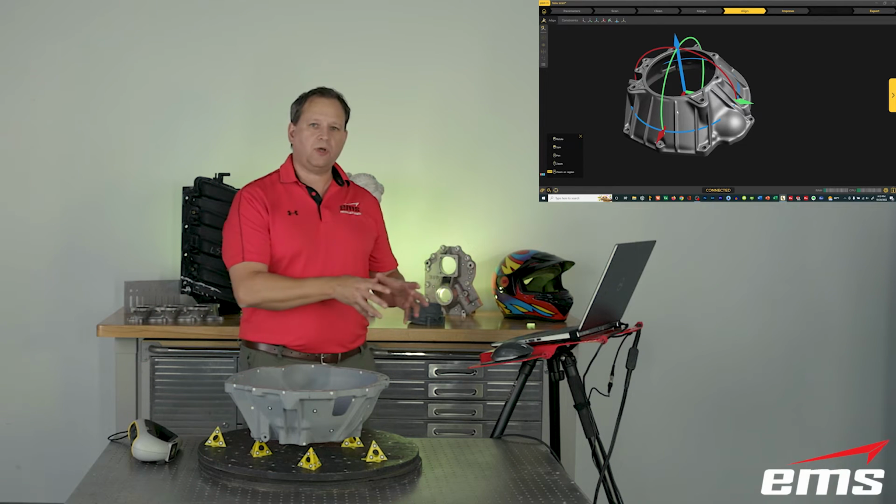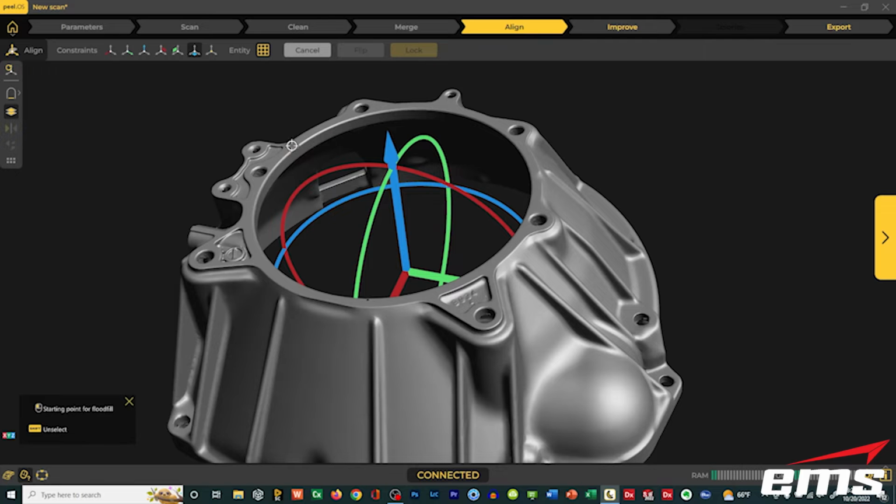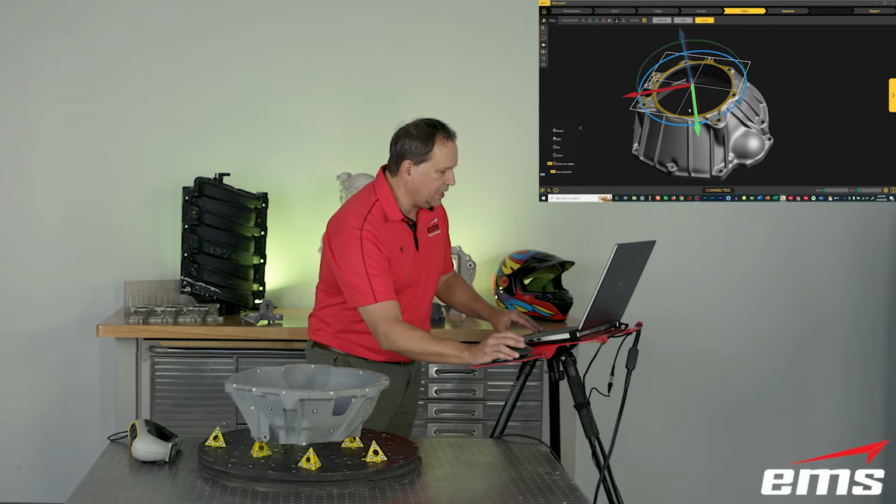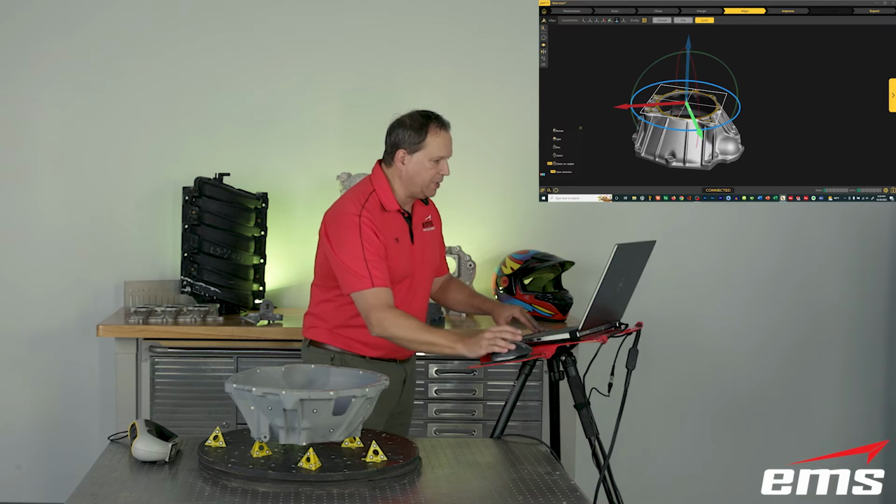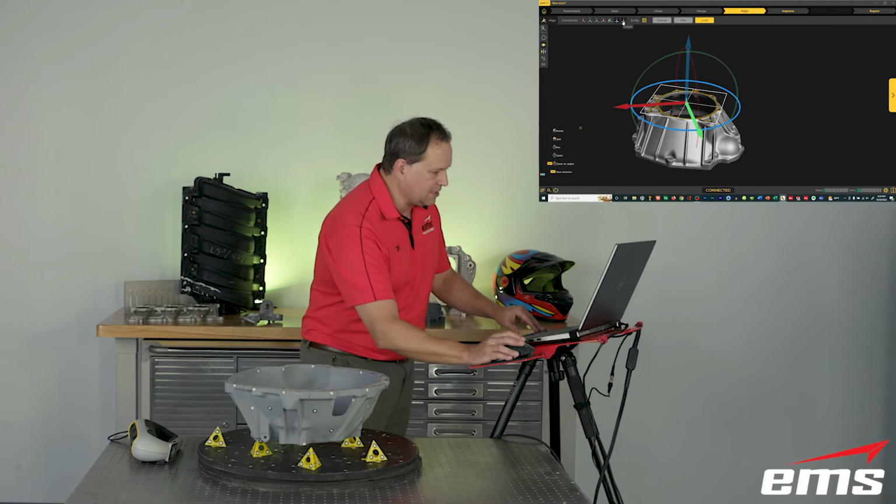So right here in the software, it asks me, hey, do you want to do an alignment? And I'm going to do that. So what I'm going to do is I come up here and I'm going to set the XY plane. It automatically defaults to a planar entity. And if I just click on something that looks like a plane, it's going to look at that scan data, fit a plane through it, and then you can see it's aligned my X and Y coordinates to be parallel to that plane.